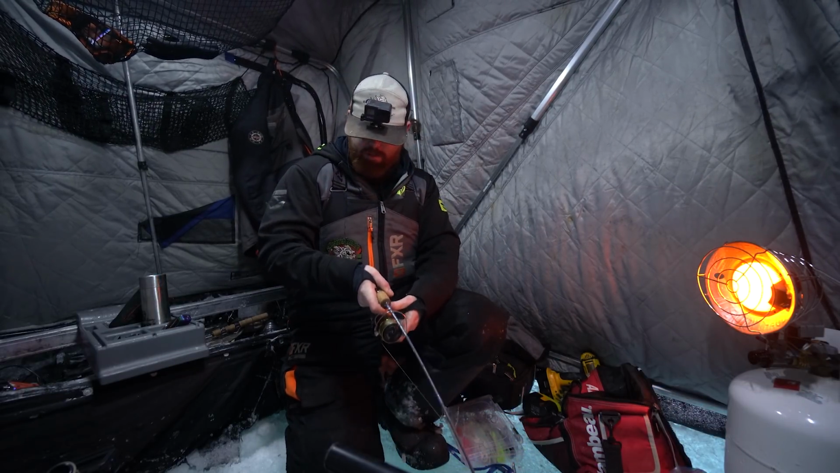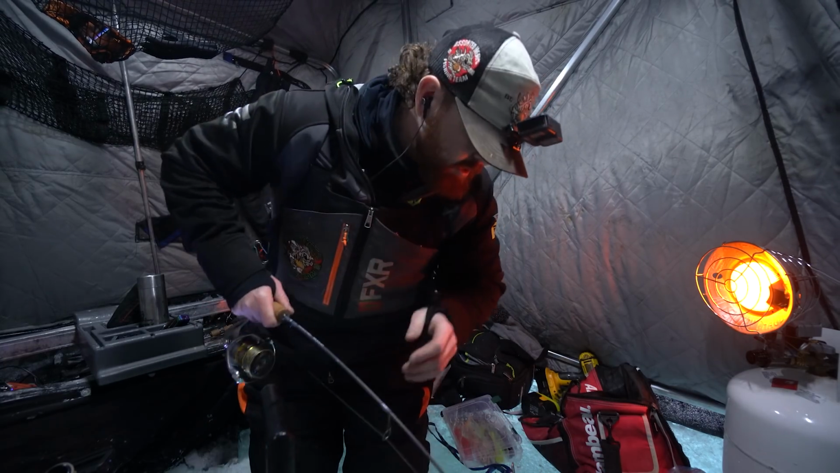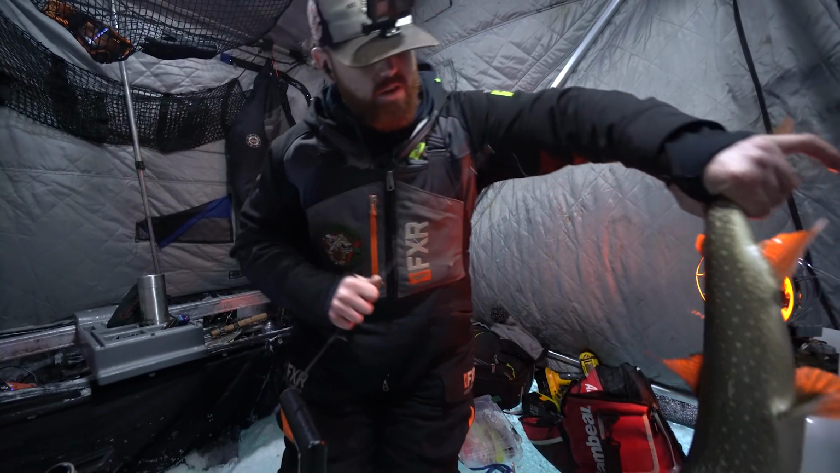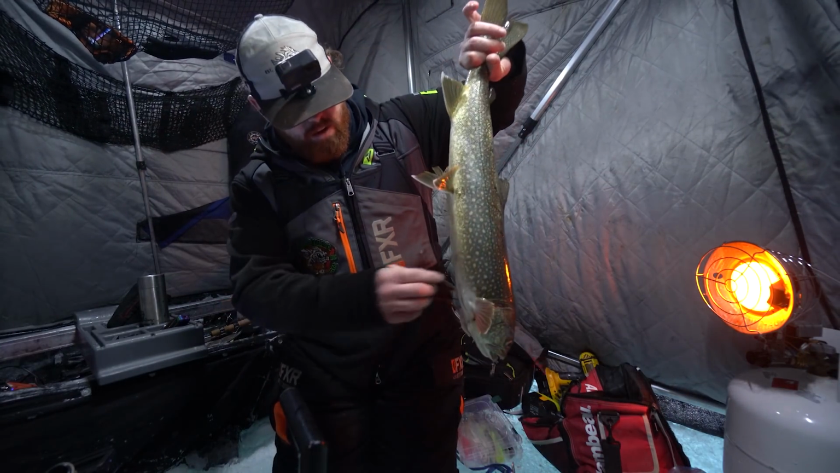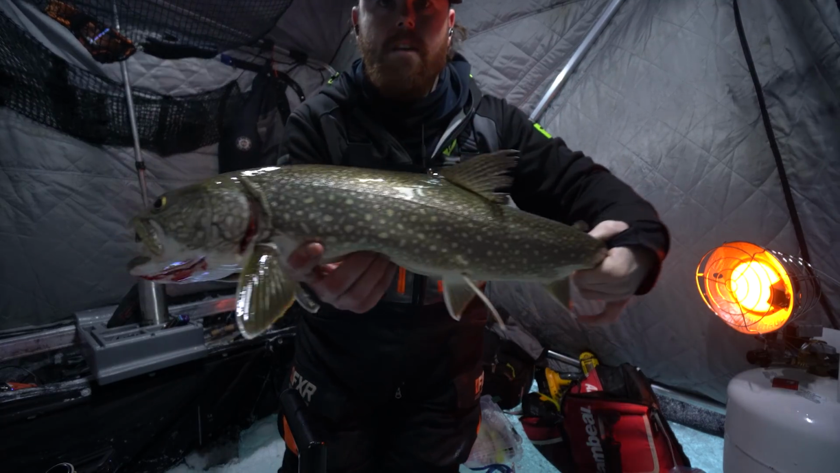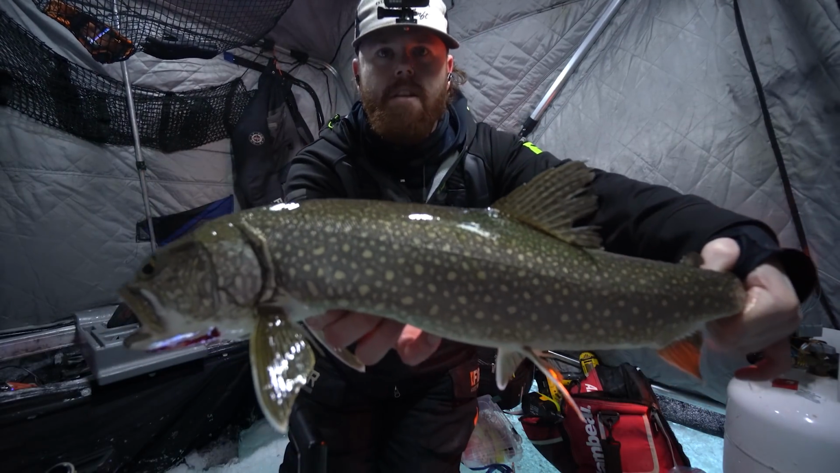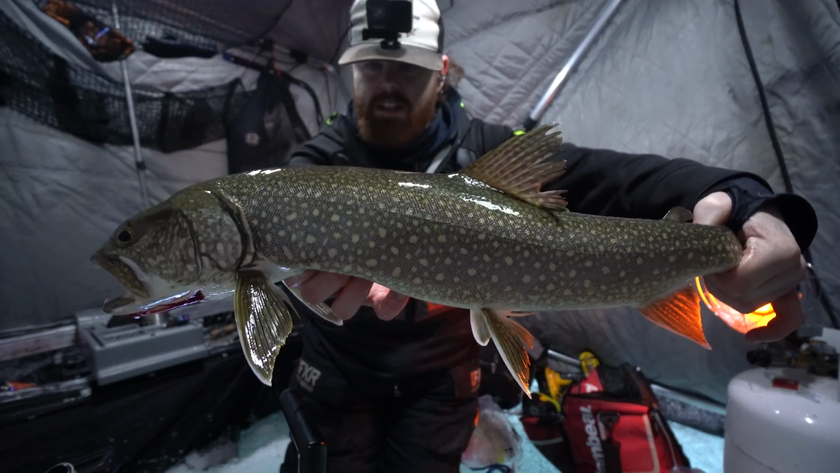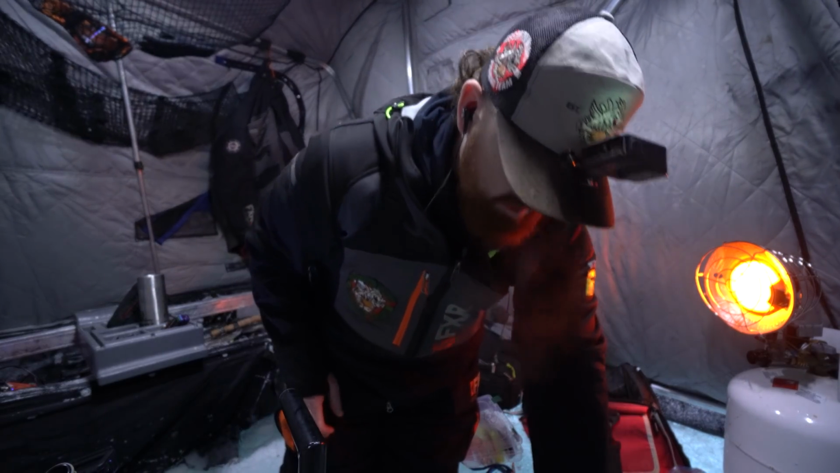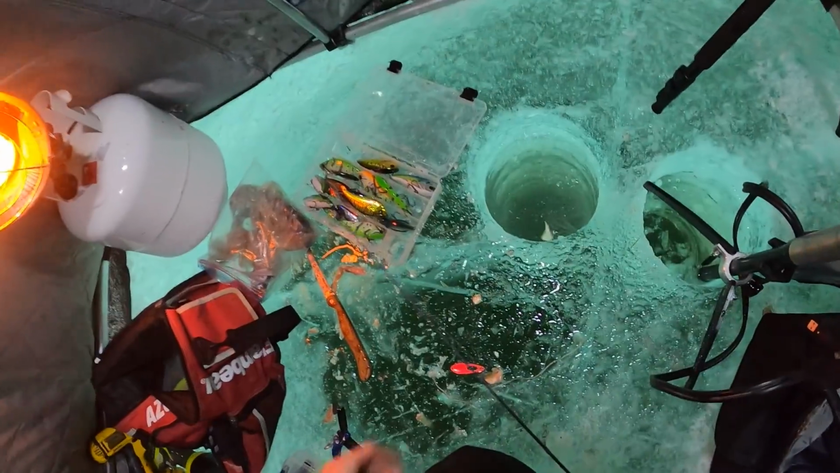Okay. This might be a nice one. Nice-ish. Oh, that's a nice fish. Oh, he's up the hole backwards somehow. Oh, man, another grossly skinny one. What is going on here? No head cam footage, but check that guy out. That's another long but disgustingly skinny fish. I'm not sure what's up with these fish, but they are gnarly. I've never seen fish in this lake like that. And that's two in a row all of a sudden. Man, that was ugly. No head cam footage, nothing.